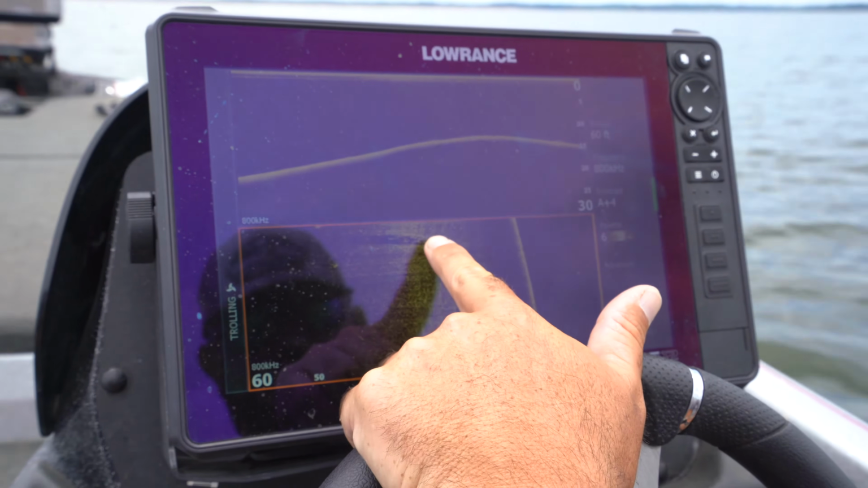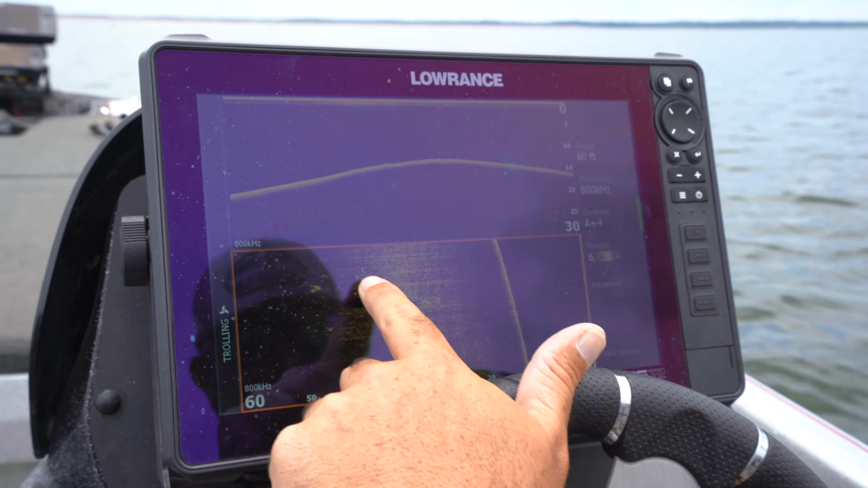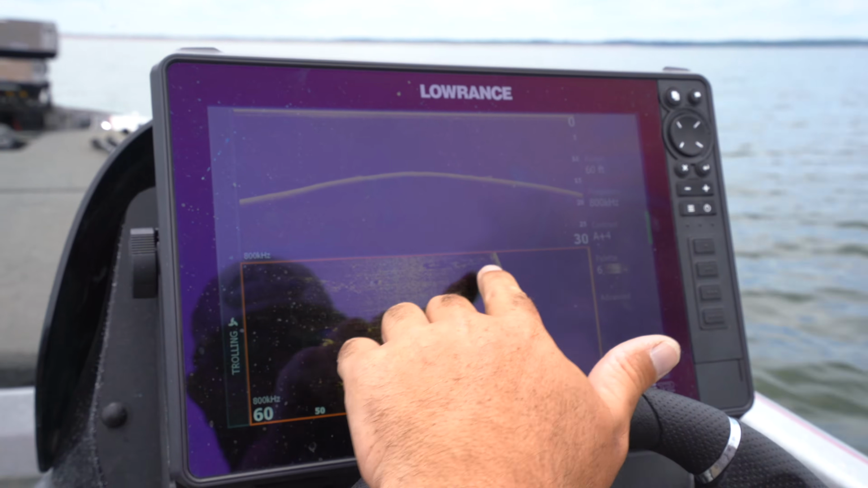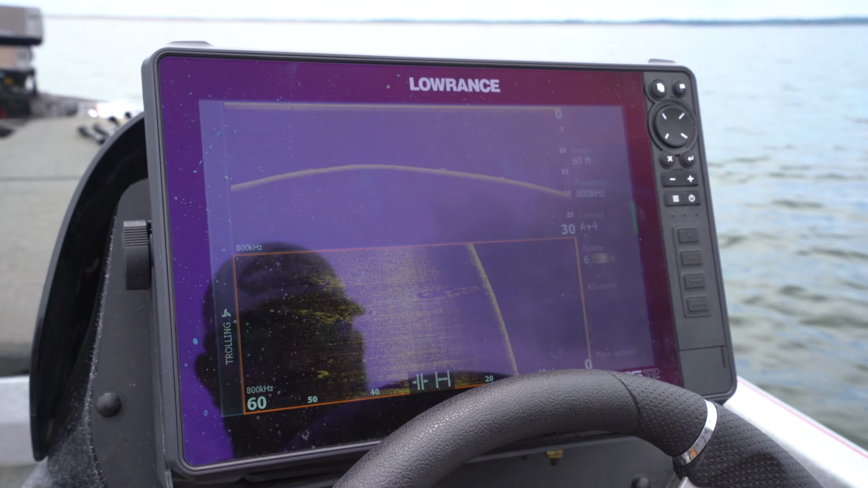All right, here's another smaller brush pile right here. See the small shadow coming off it? That's actually a solo stump out there, a small stump right there. That's a fish right there, I think. Maybe a fish right there. Here's more brush, brush, brush. You can see all these brush piles in here mixed in.